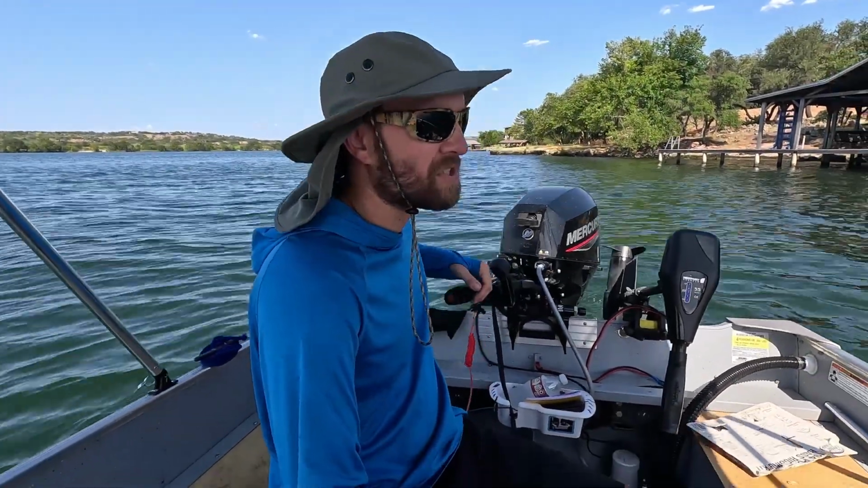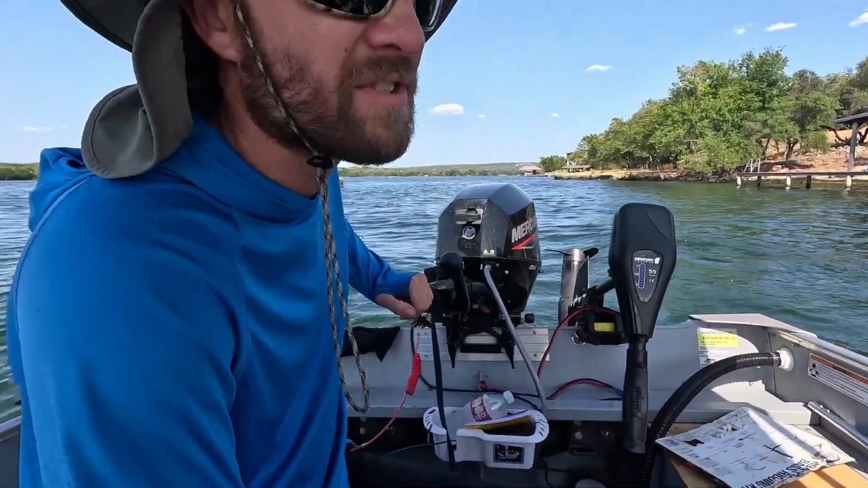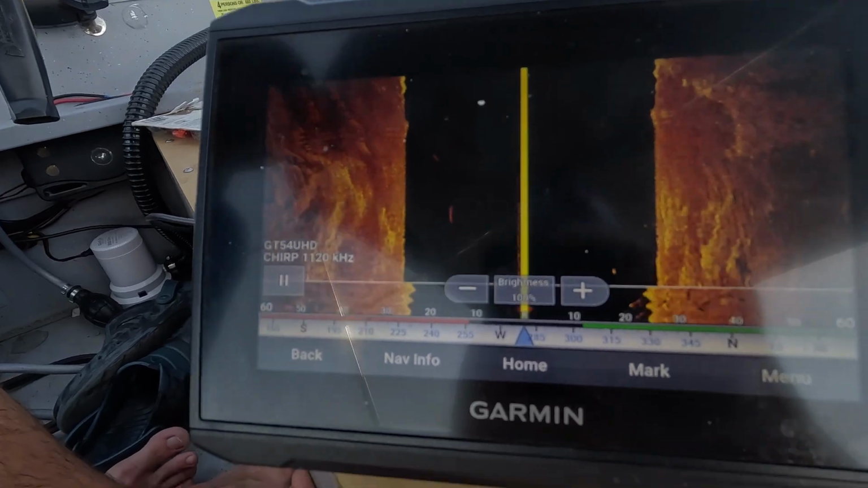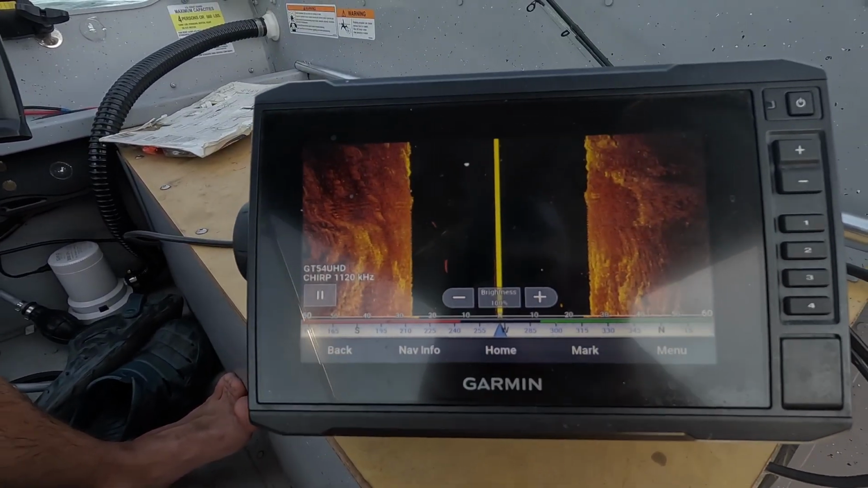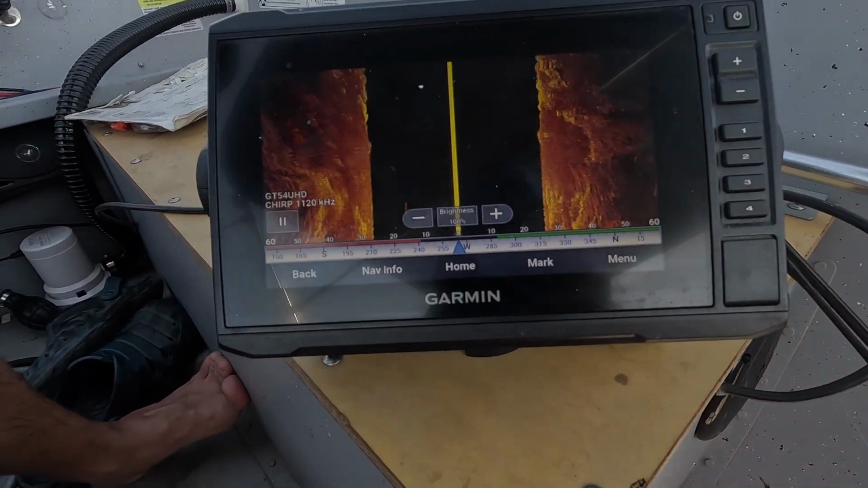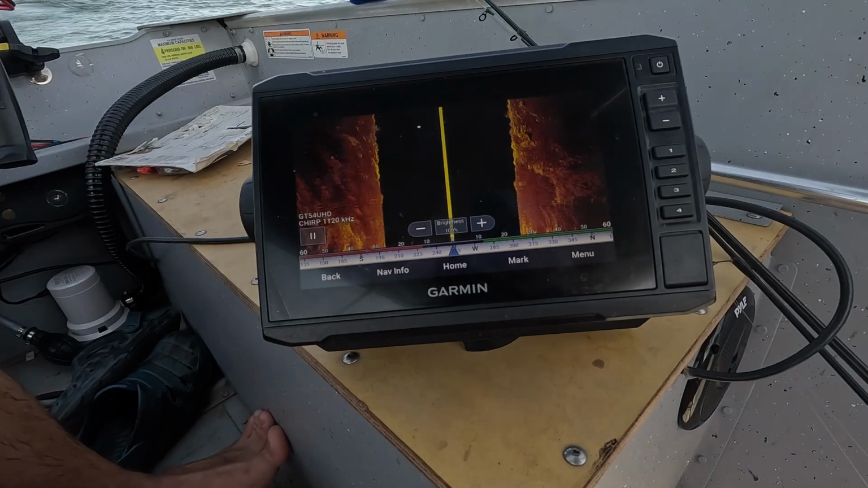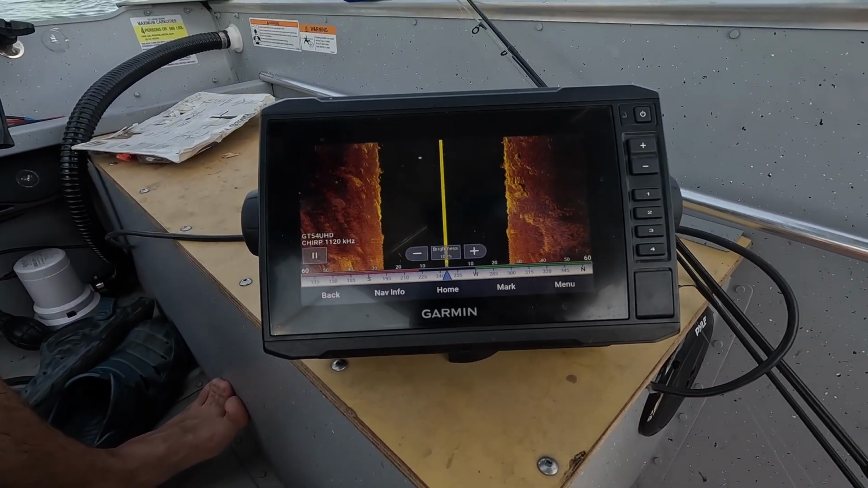We're going to scan the other side of this bank here. This is a pretty deep area, so I figure this is a pretty good spot, especially during the heat of the summer. The water temp's about 87 degrees, so it is very hot outside right now. This is a nice deep spot for fish to come and hang out, maybe party a little bit, maybe do a little bit of drinking, a little bit of smoking, a little bit of this.